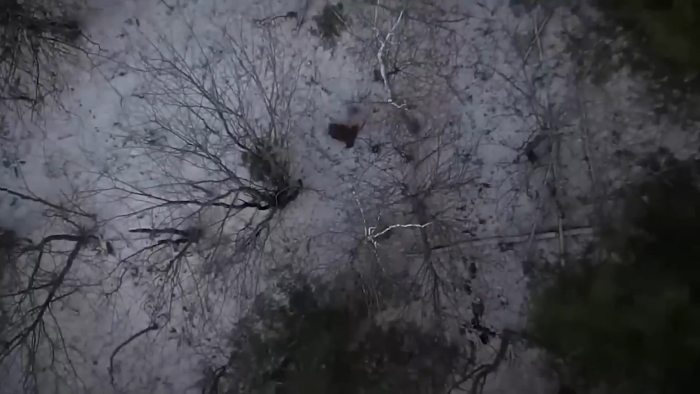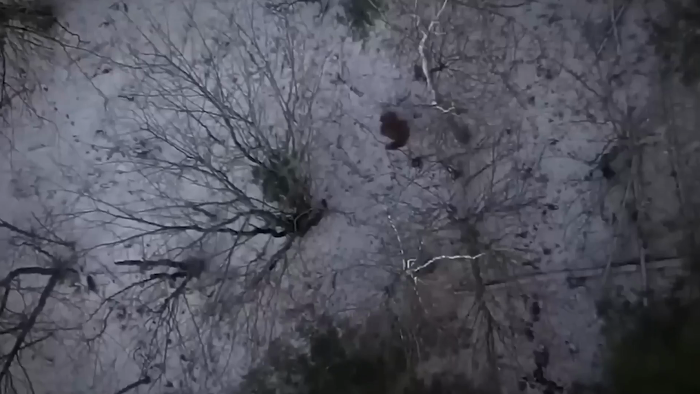Apparently, someone was randomly flying their drone in the forest during winter, and by accident they claim to have captured a really fascinating sight that raises many questions about the existence of Bigfoot. The drone footage appears to show a hairy brown and large creature strolling on two legs, looking very similarly to the well-known description of the Bigfoot.